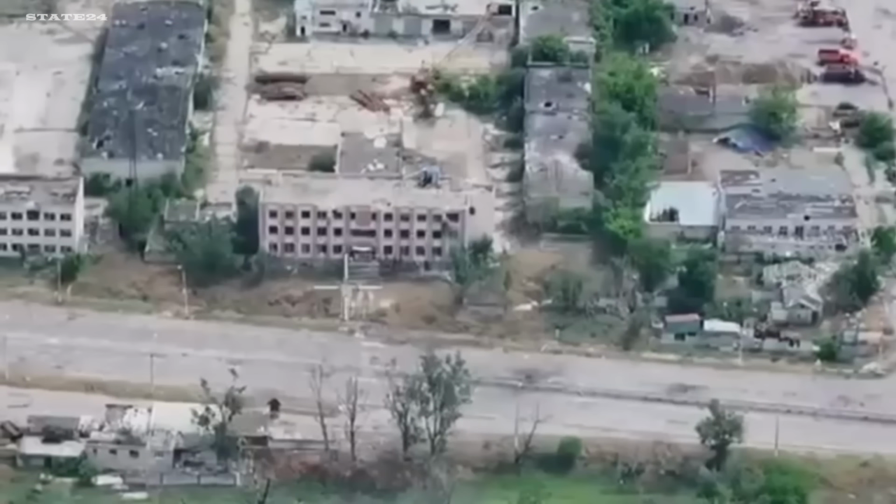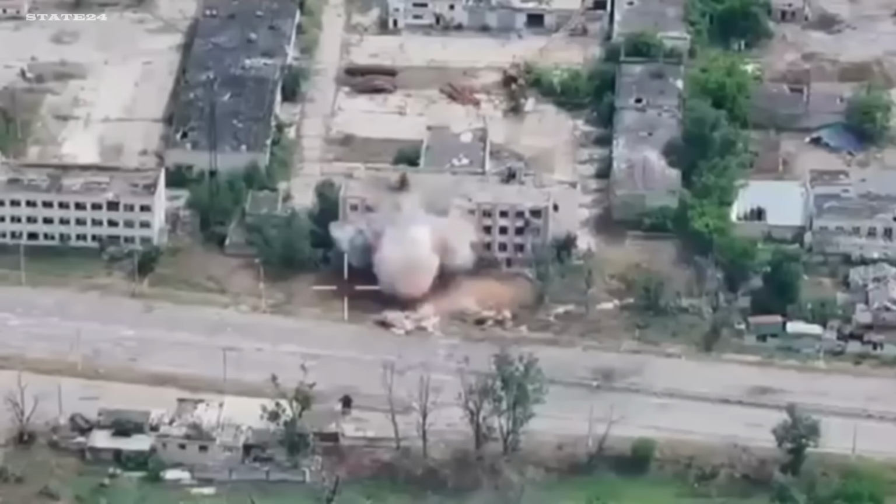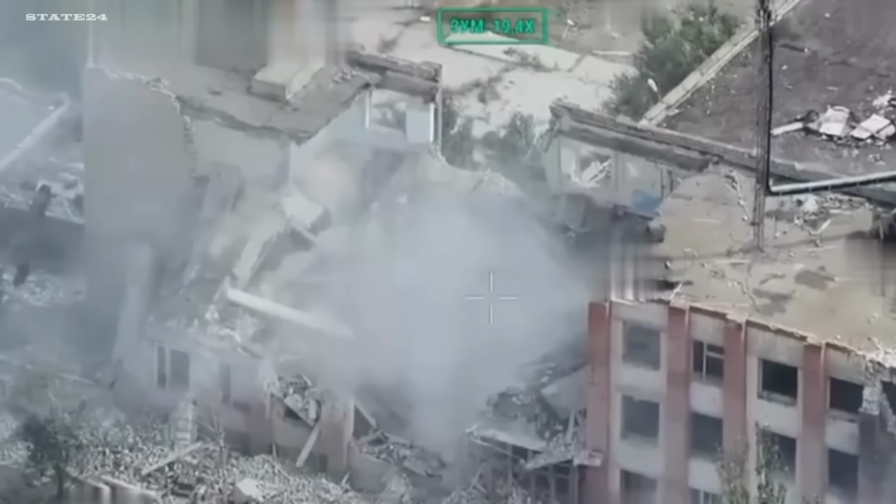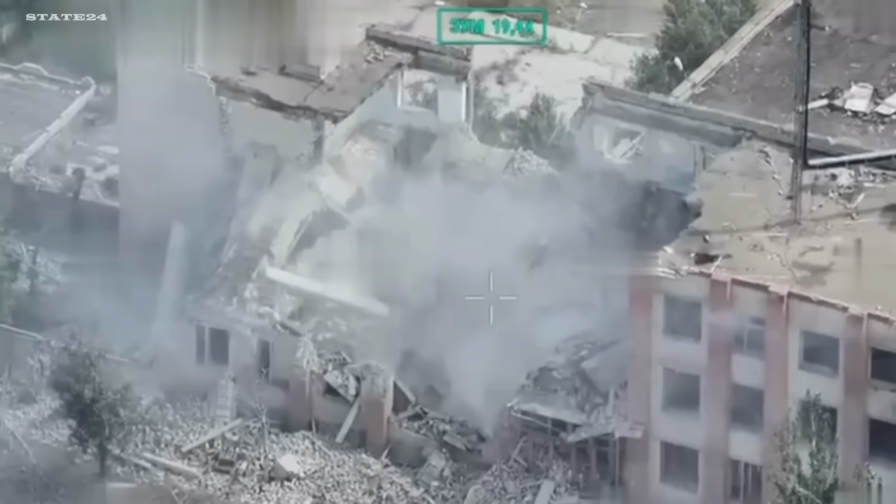Oleshki, Kherson Oblast. An airstrike on a building housing Russian UAV operators. A precision-guided bomb penetrating the roof and detonating inside. The left wing of the structure completely destroyed. The operators who were directing Russian drone missions from that building, gone. Targeting drone operators directly has become as important as intercepting the drones themselves. Remove the operator, and the drone never launches.